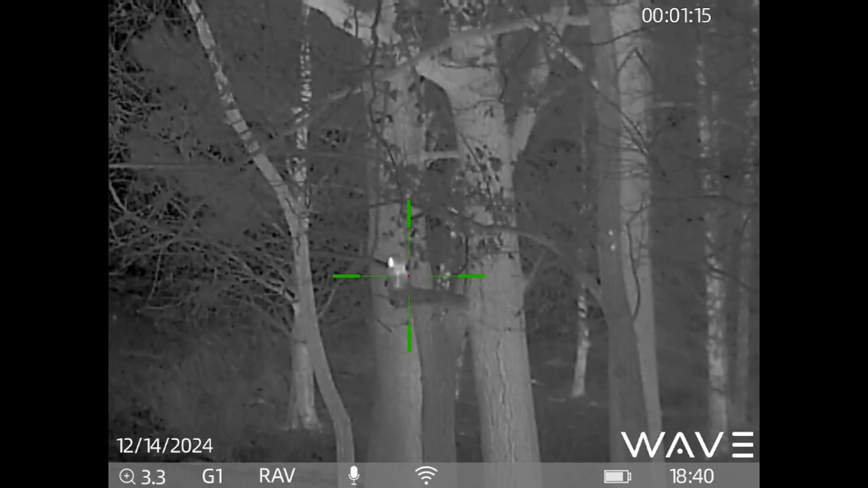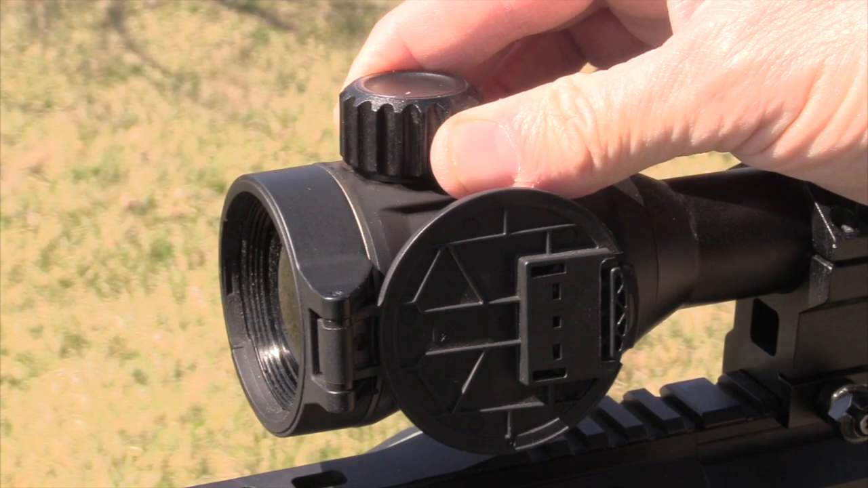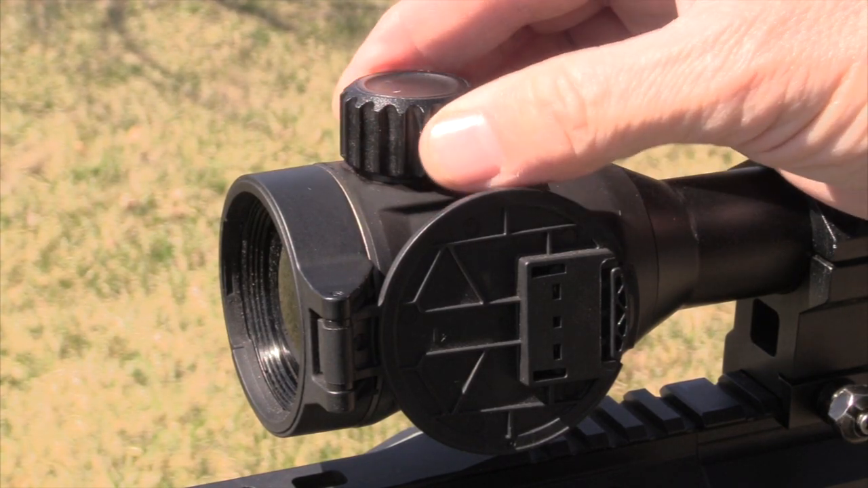Here's some of the different reticles you can choose from. All of these are shown in green, but you could choose blue, black, red, or white. The 335 ATRIS has a 35mm objective lens, and you focus it by rotating this knob.